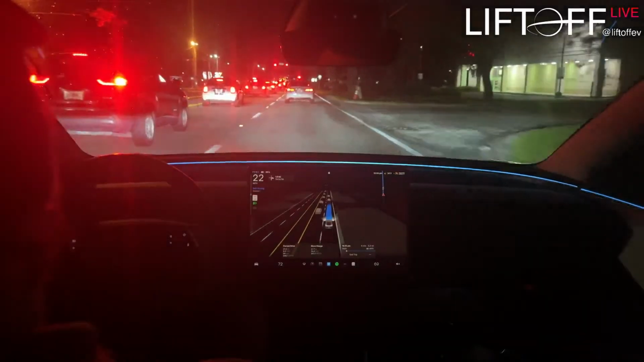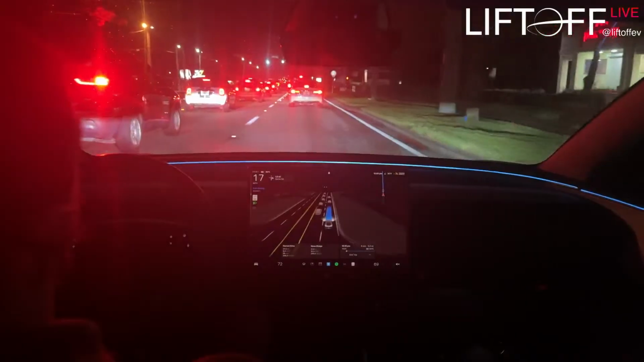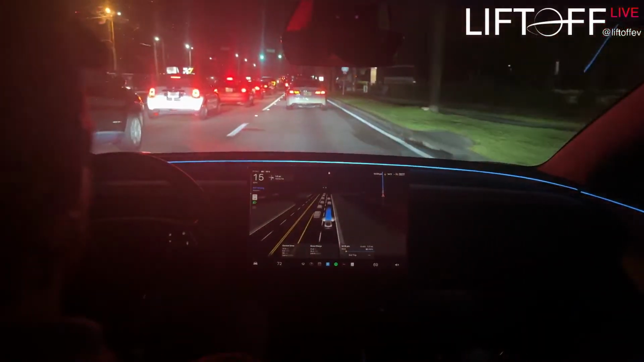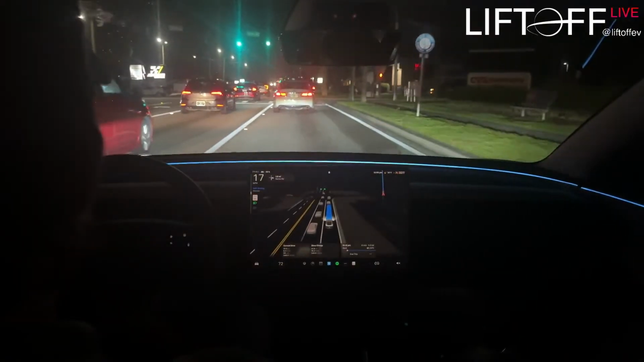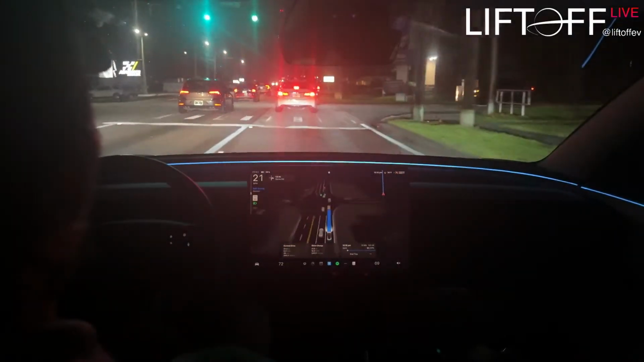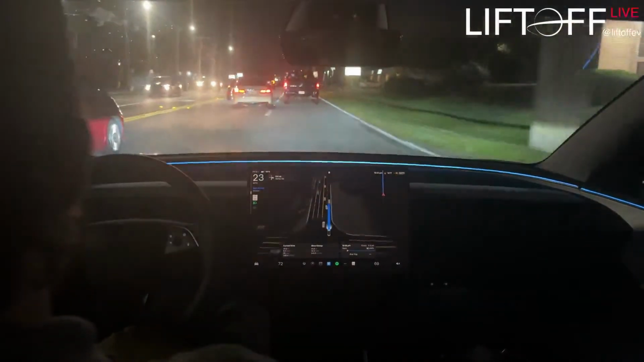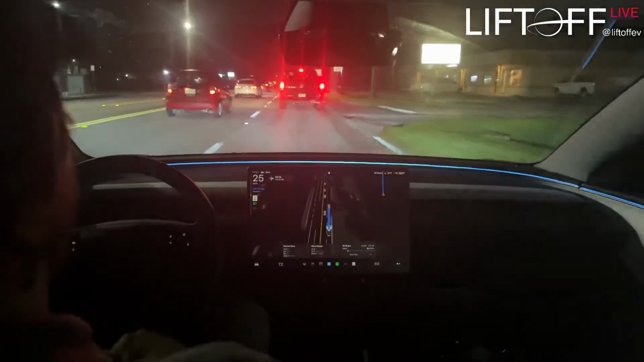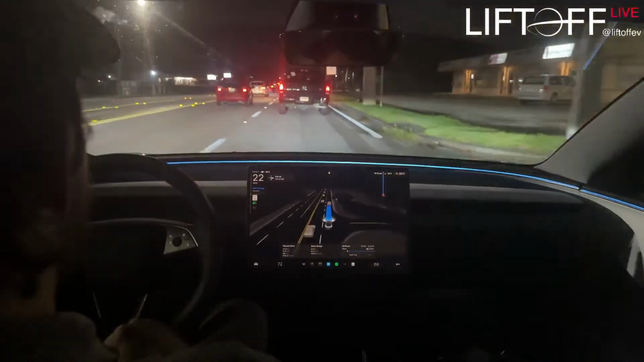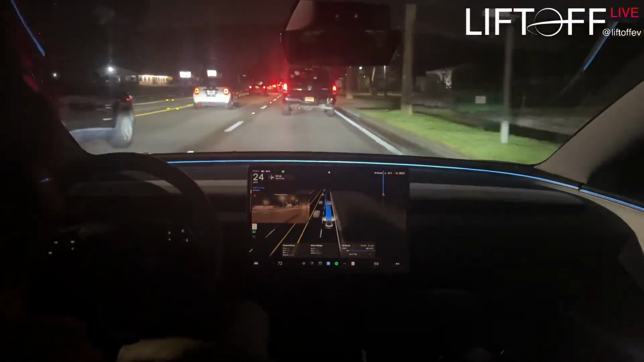So it stopped at the order kiosk, I guess you would call it, the speaker that you talk to the person through, and it waited. But then when I finished giving my order, it didn't continue. I had to hit the pedal, and then it stopped at the window, but it was going to stop too far forward, so I disengaged. And then I was going to re-engage while I was waiting at the window to see if it would wait there.